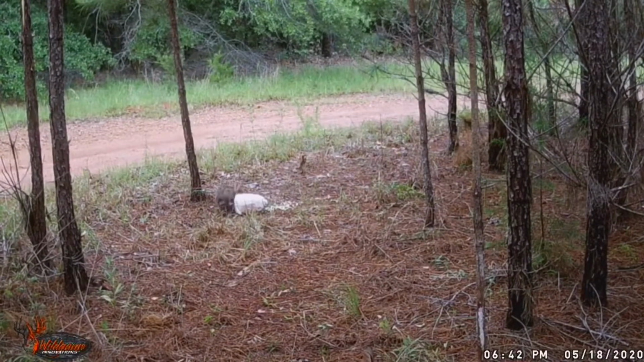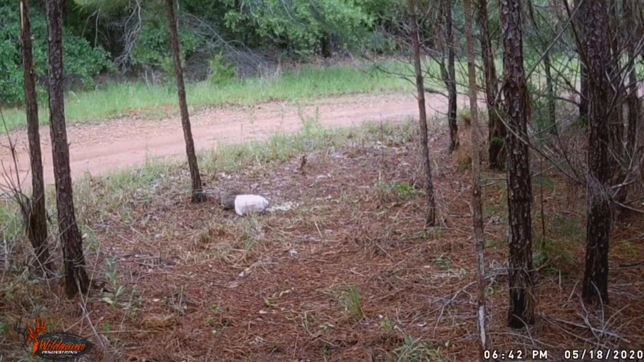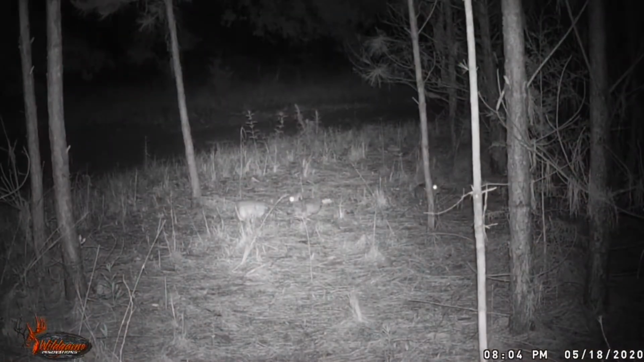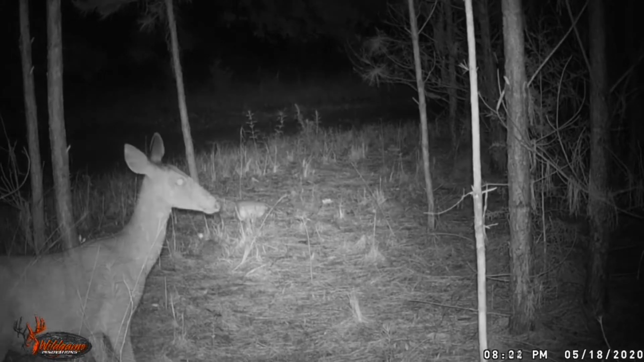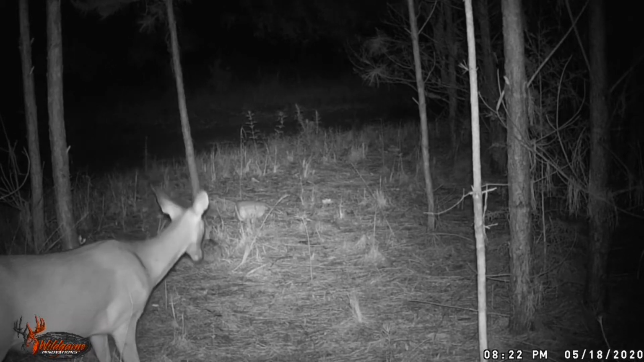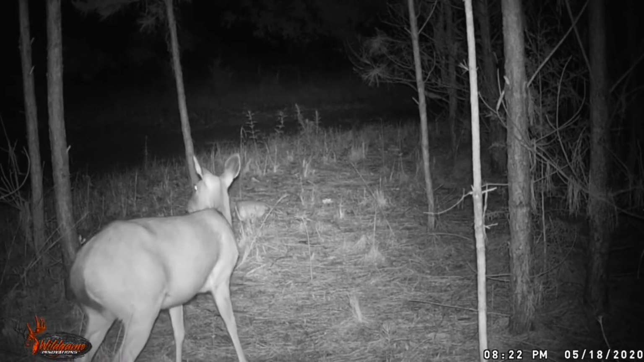Rabbits are a little interested in the corn too. They ain't prejudiced against the corn. Here's some more rabbits. The one weird thing is, the last trail camera video that I put up was slam full of coons. Every time you turn around, there's some coons. This week, I didn't see the first coon. Seen a lot of deer, seen a ton of rabbits. I guess the rabbits took the place of the coons.